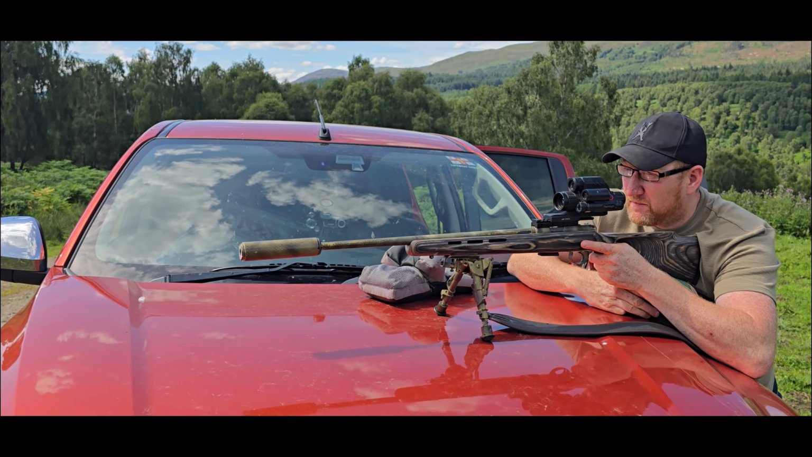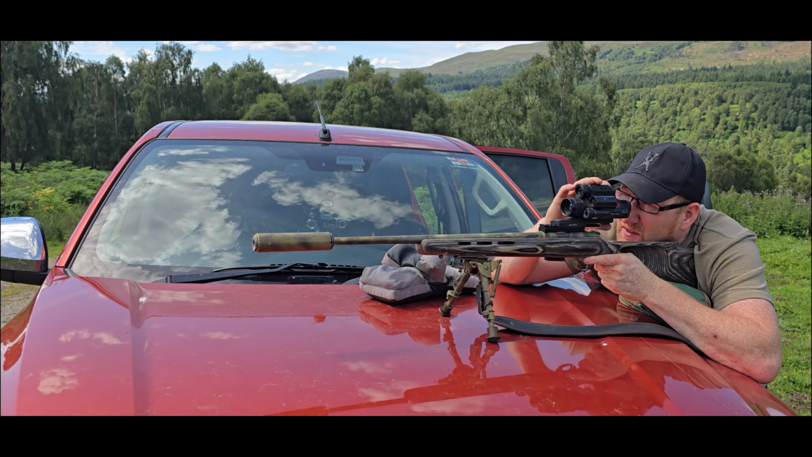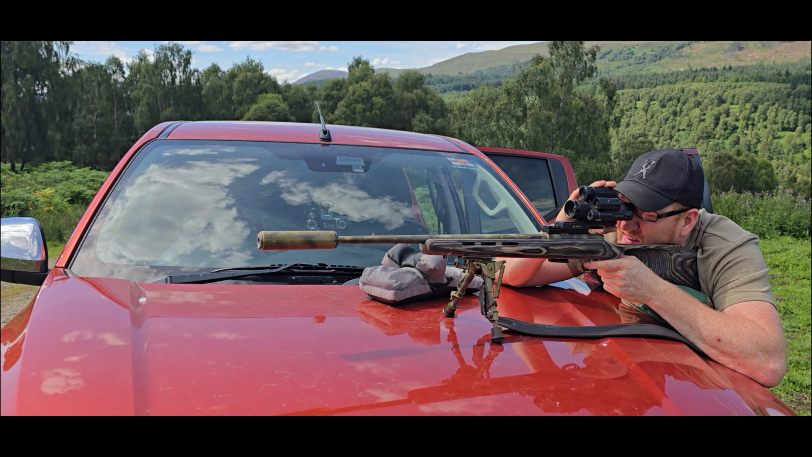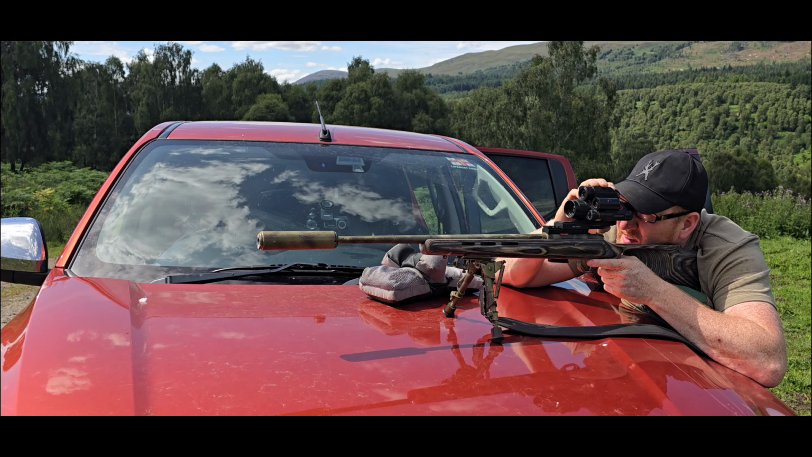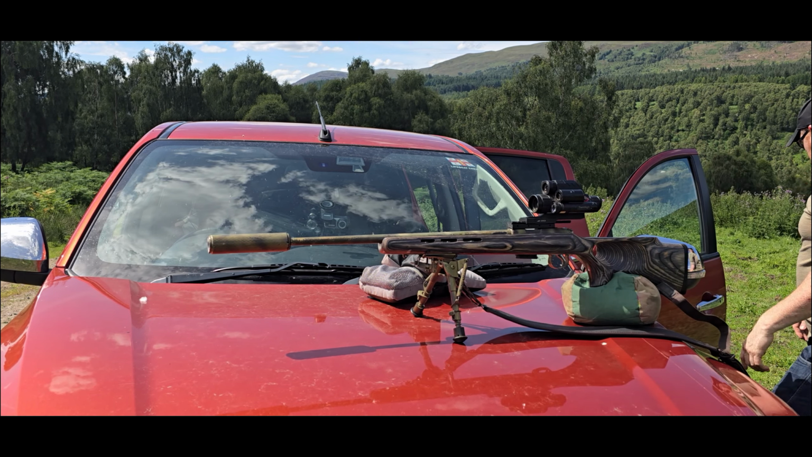Load a round. Tell me the battery's low, but that's cool. Actually, tell you what, we will replace the battery while we're at it. Should be saved anyway, so we'll just get a spare battery.